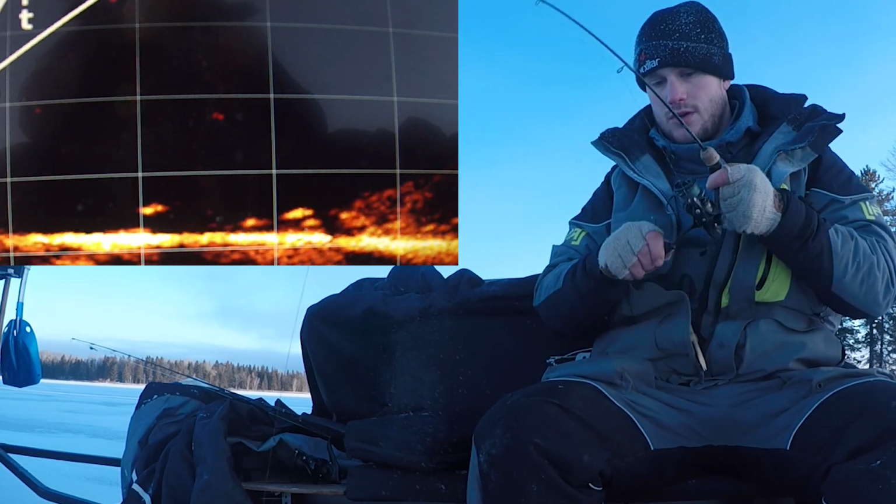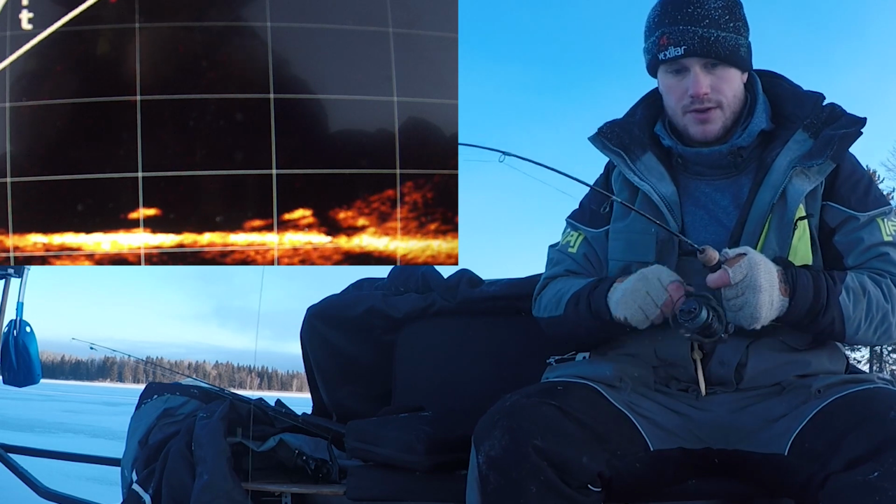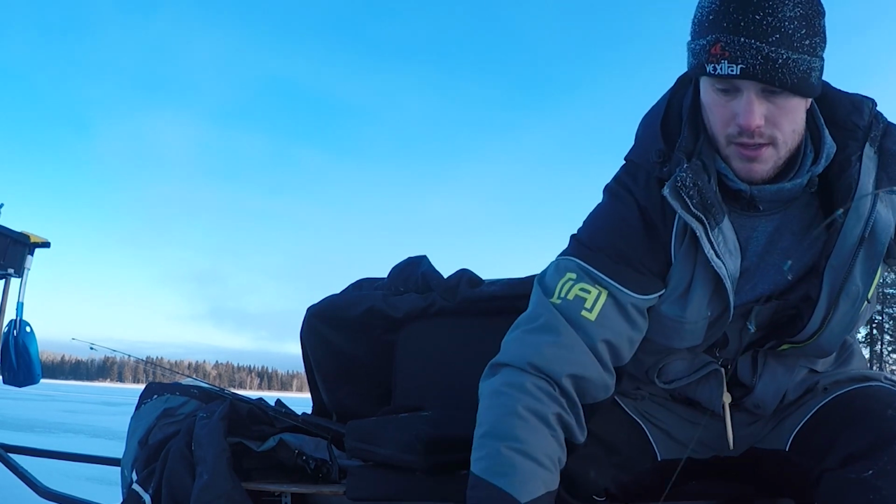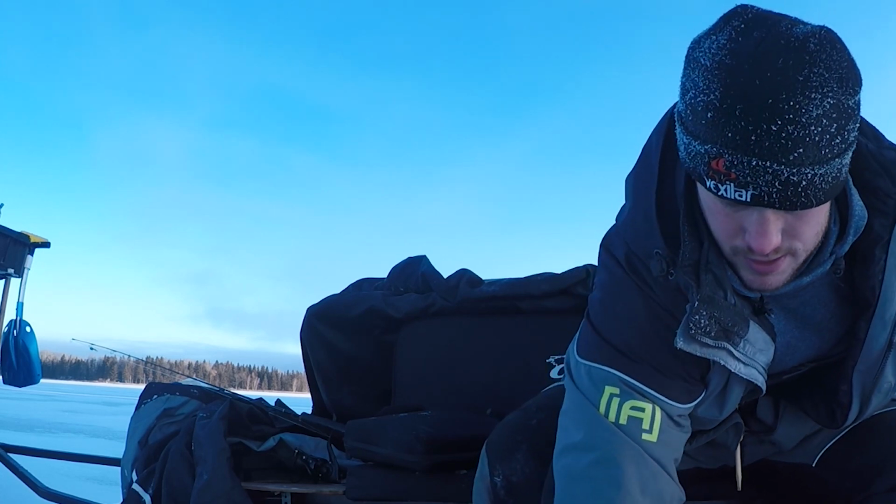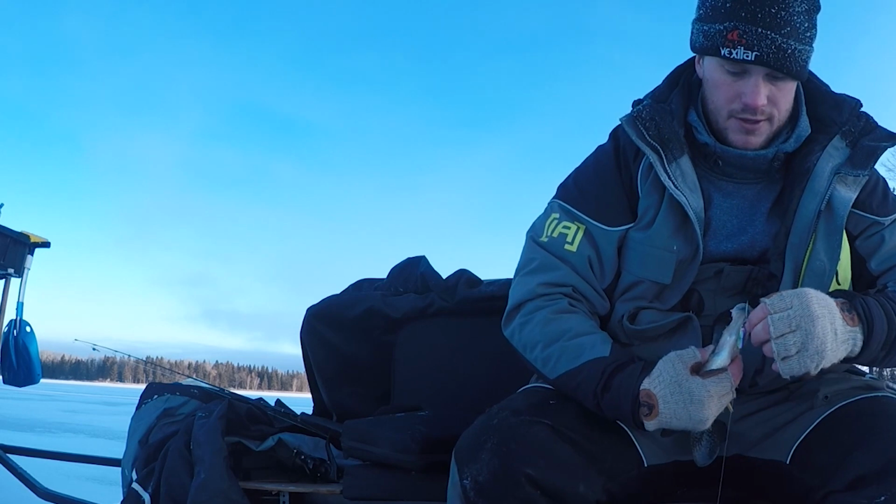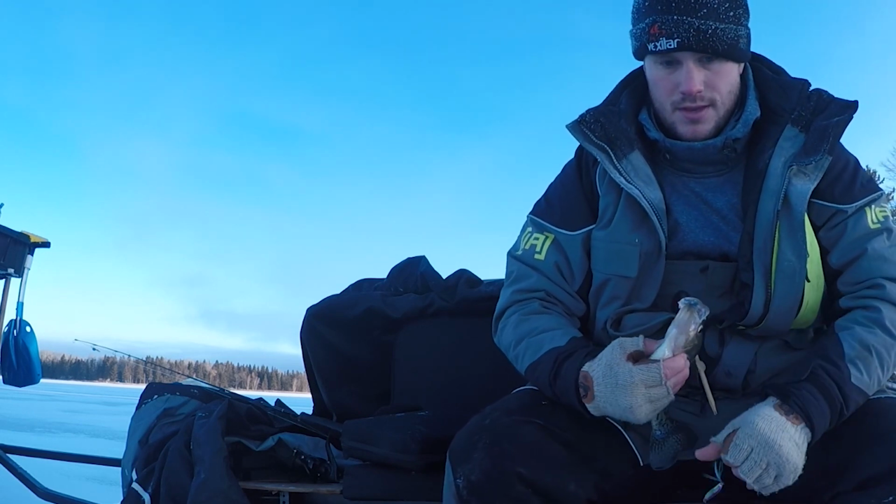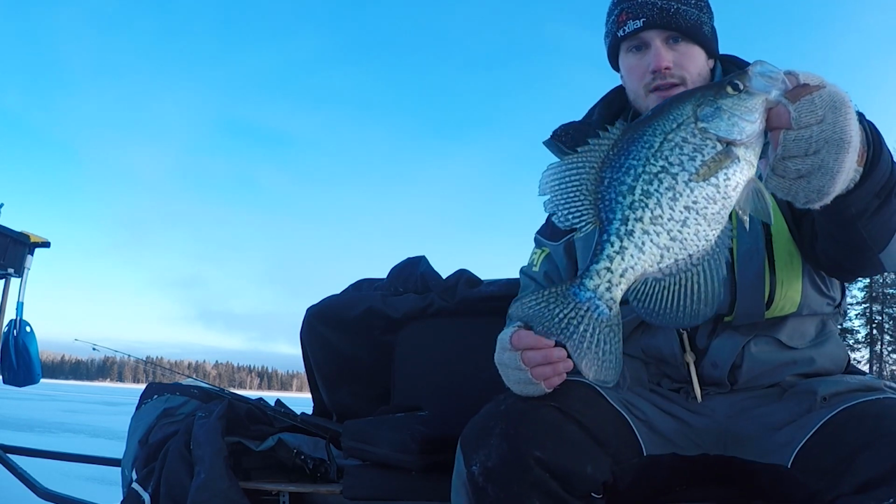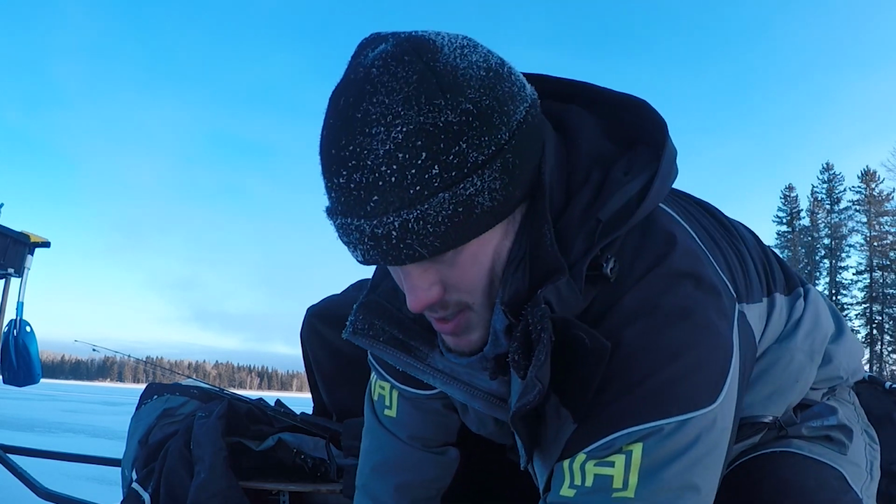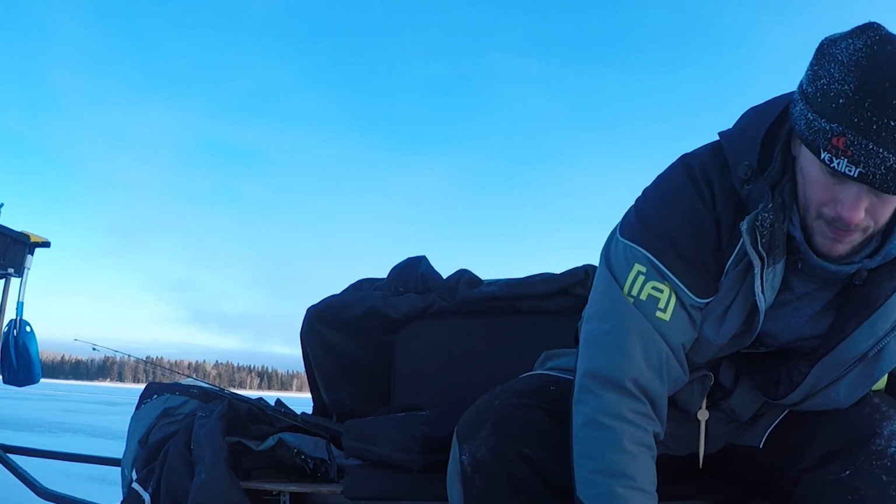Oh, there we go. Oh my gosh, what a mess. I don't know how I still caught that. Everything was frozen up. Oh, sweet. Another great fish. Oh, we still have more down there too. Another awesome crappie. Get that guy back down there so we can get some more. Hopefully we won't spook him.